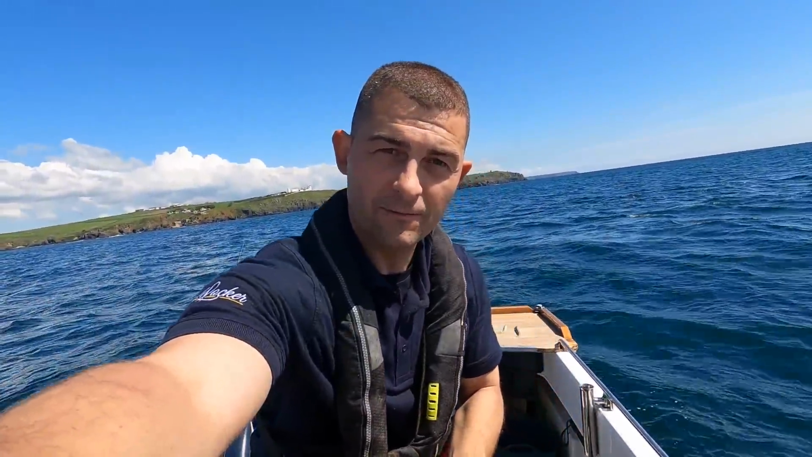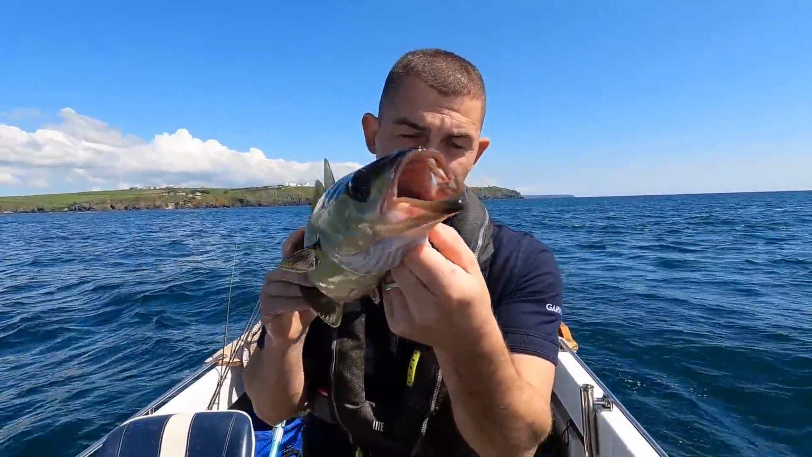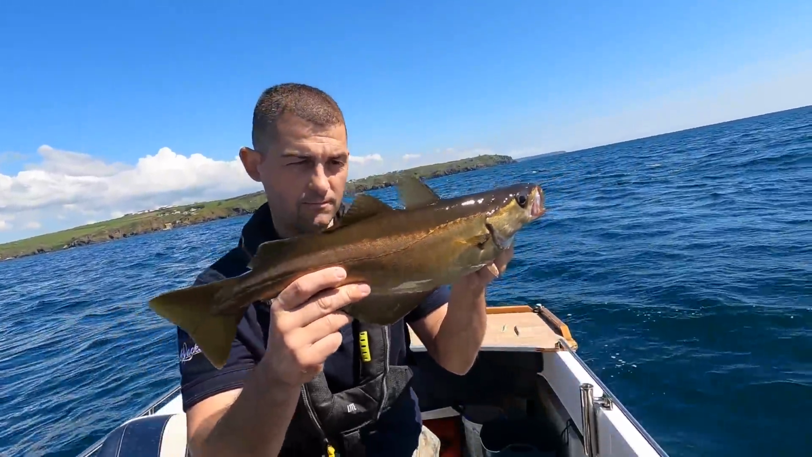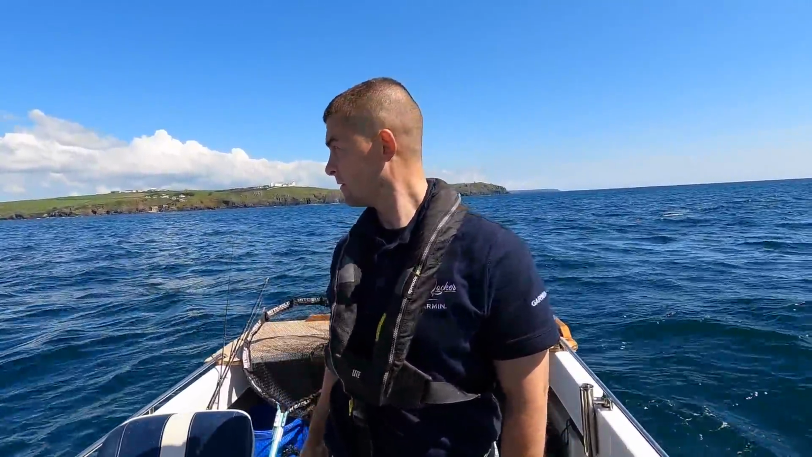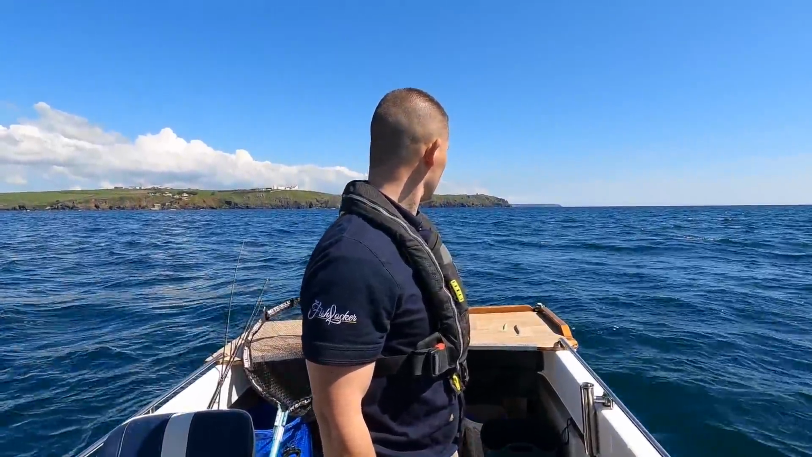They have got a massive mouth, haven't they? Look at the size of that gullet. See what I mean now about all its fins being up and it's ready to go? What a stunning day.